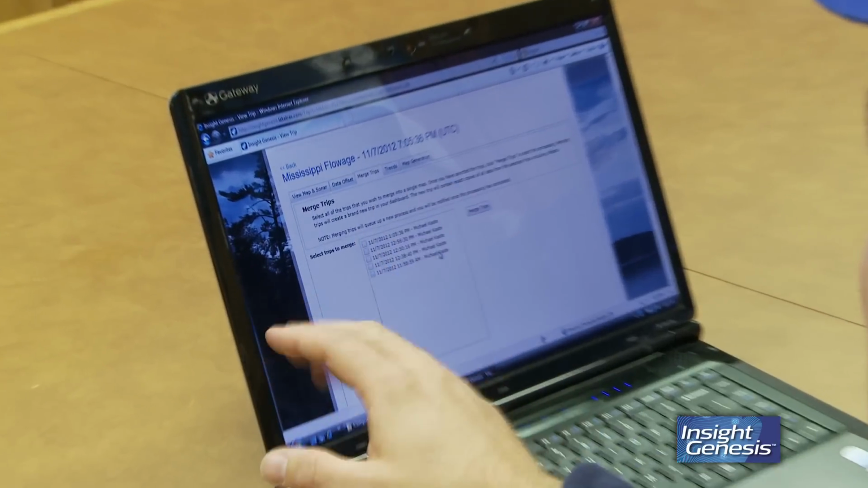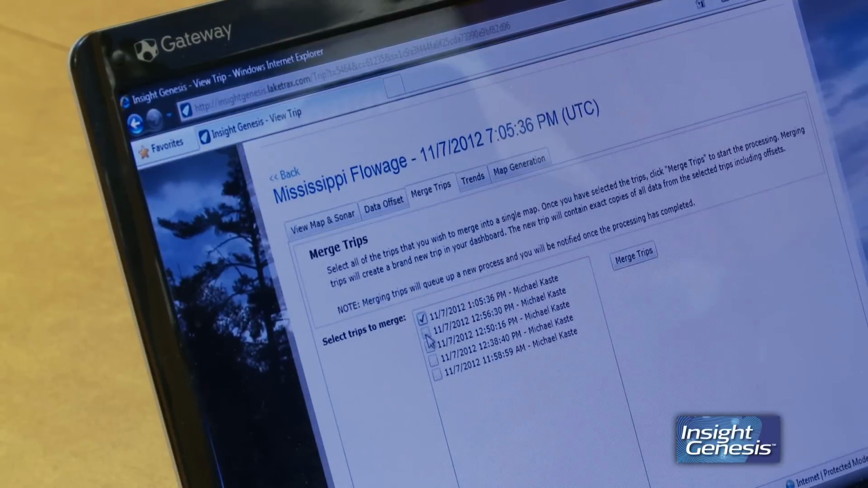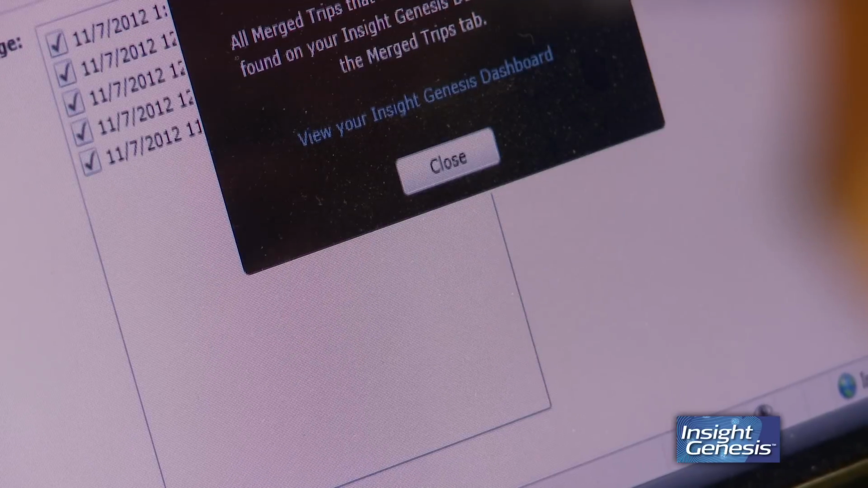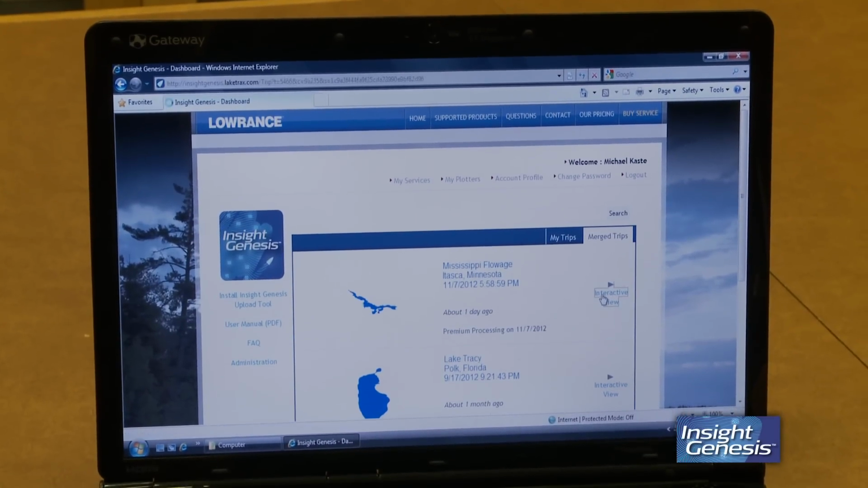In a few seconds here, we'll take this map with the other map and merge them together. So what it does is the system's smart enough to know, okay, I know all the ones that are on this body of water. You just click the boxes. So you just check them off what you want to merge. This might take a minute or two, which it didn't. Let's see if our merged map's ready. Here it is. Click on it.